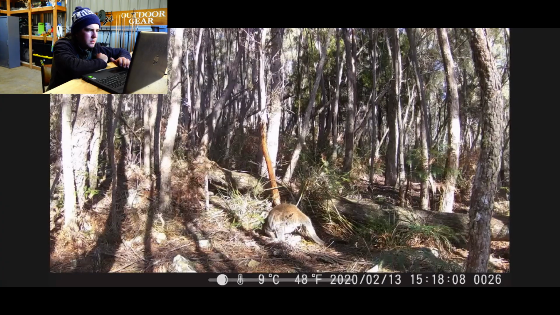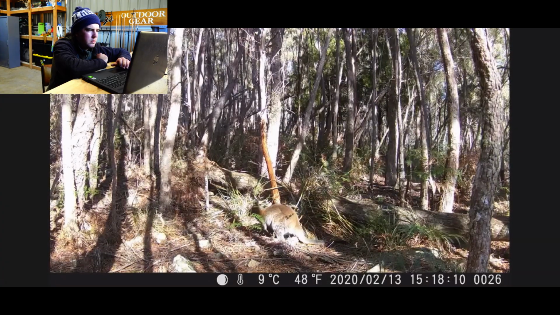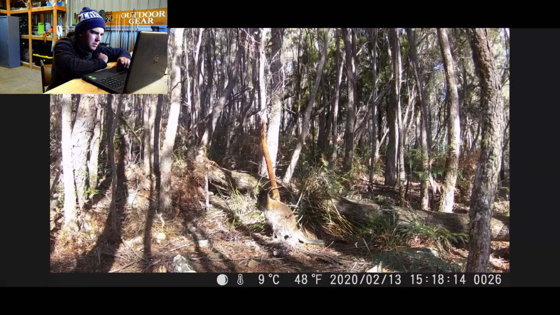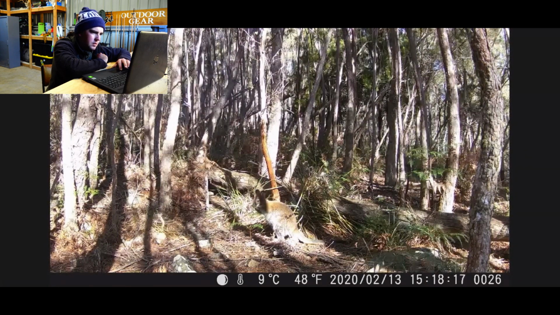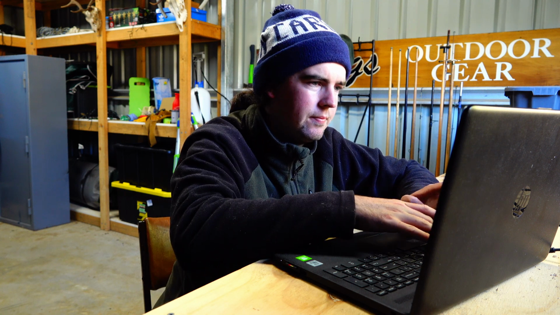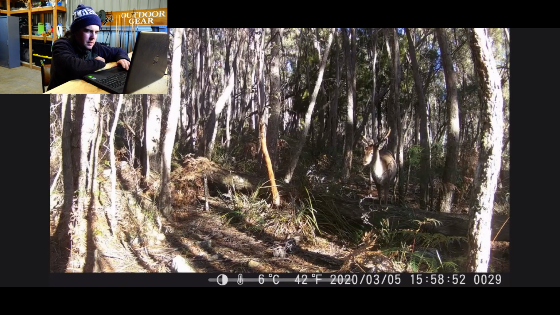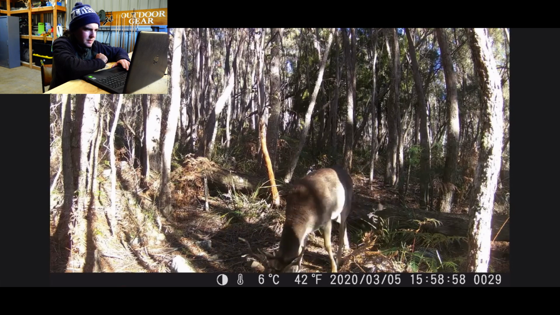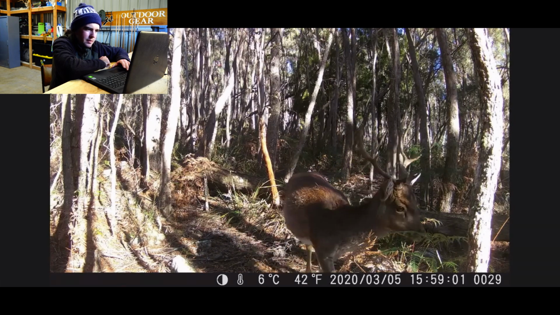Skippy. Kangaroo in the sun. Browse on the fern by the look of it. Wouldn't be surprised if we get a lot of them on here. Come on, where are you, stags? Oh, here's a stag. Not much of one. He's, yeah, he'd be in the cull category.